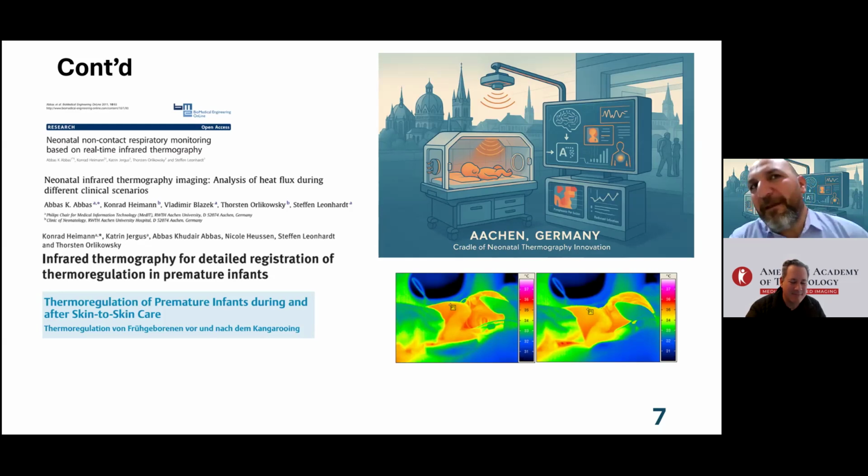And then we developed a theory, a model that can predict these temperature changes during kangaroo mother care, which was a very good approach, because nobody was touching this territory with thermal imaging in neonatal medicine. And after that, we also developed detailed registration, detailed mapping of the thermal changes for different cases in neonatal medicine.